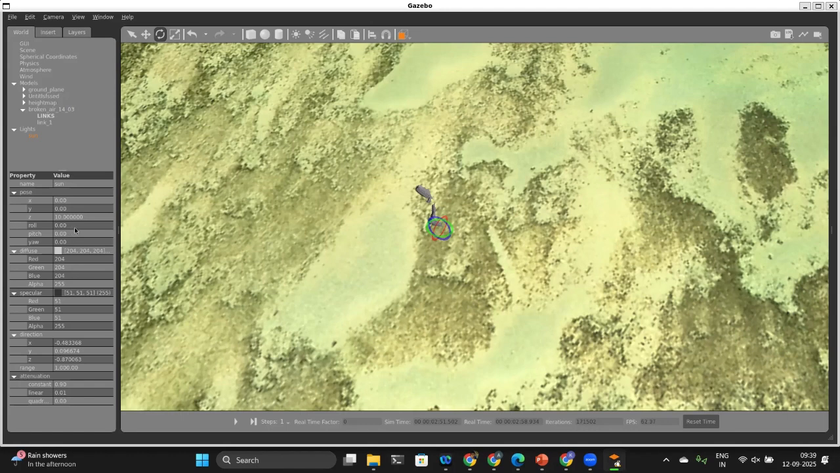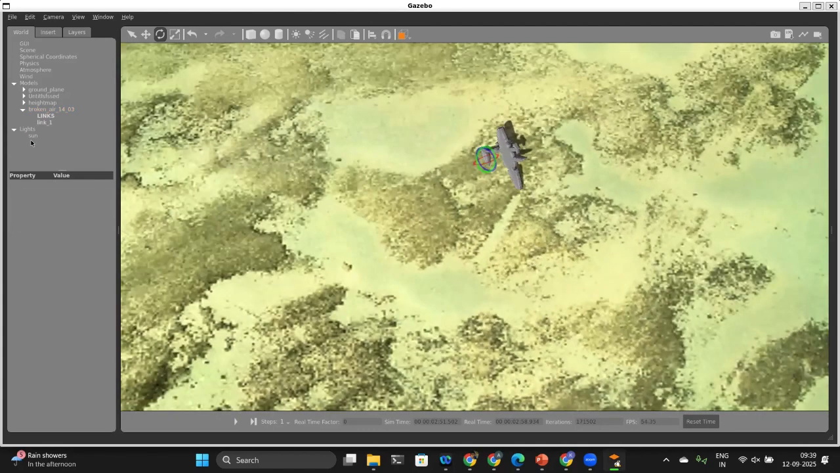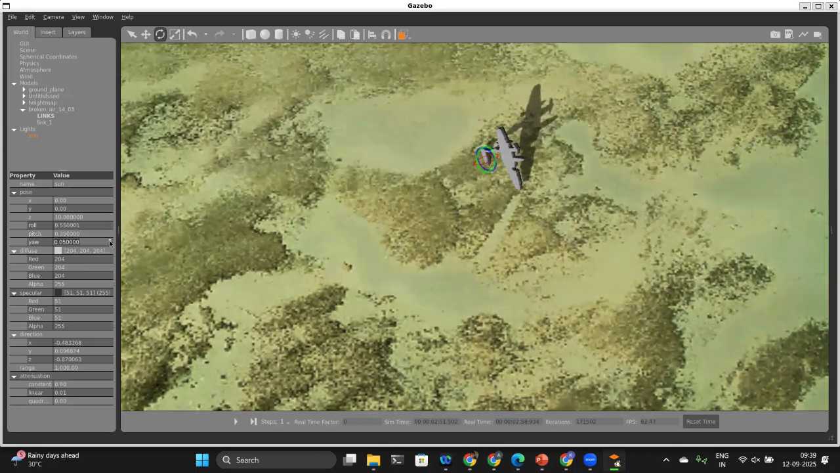With those options, we can control the shadow of the object. So with these parameters, we adjust the object rendering and the different types of shadow.